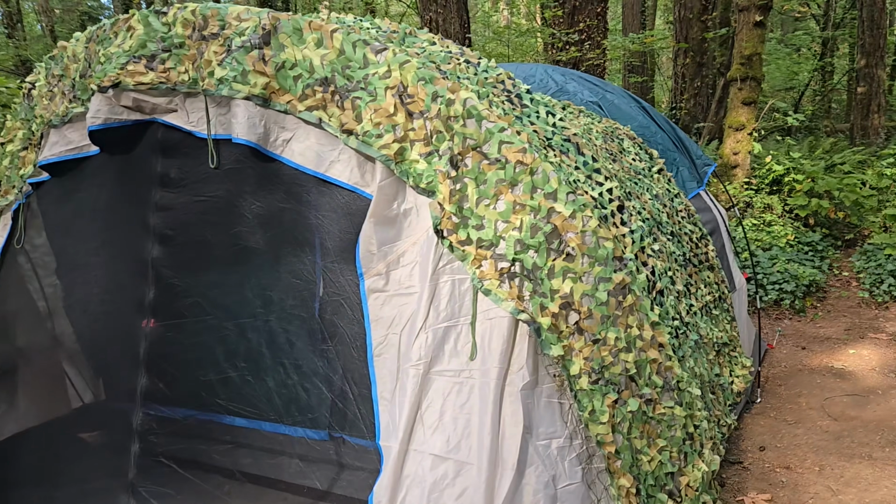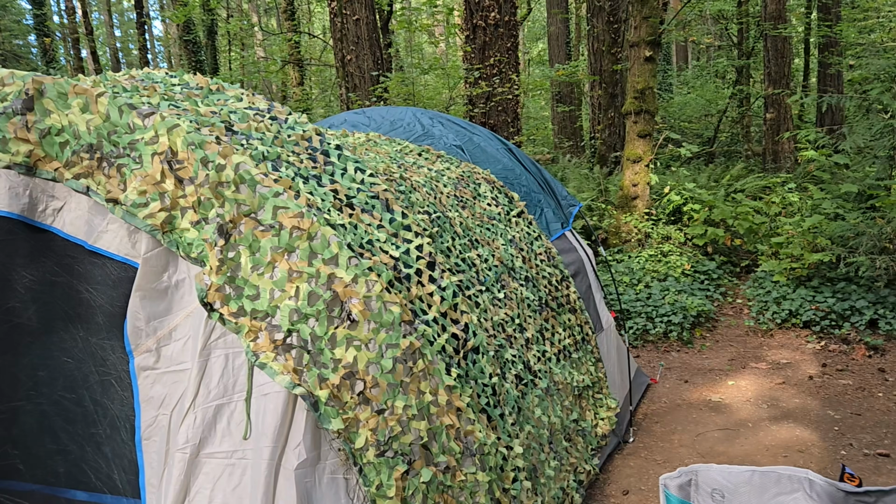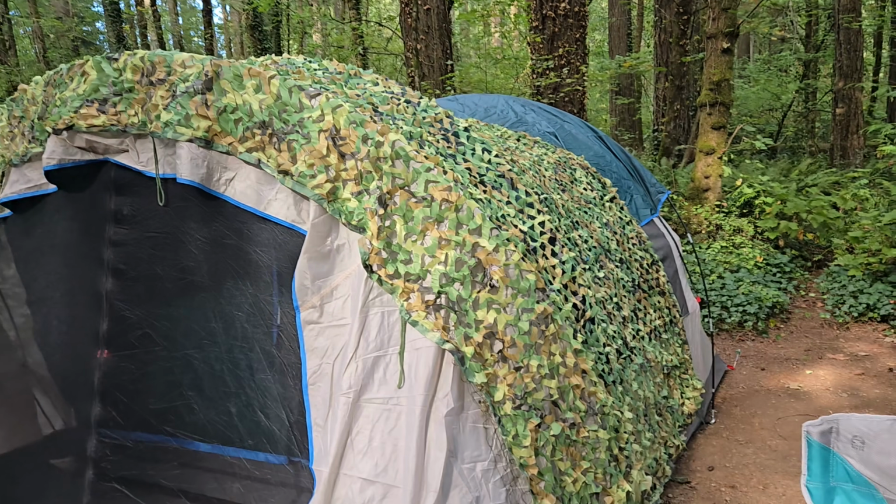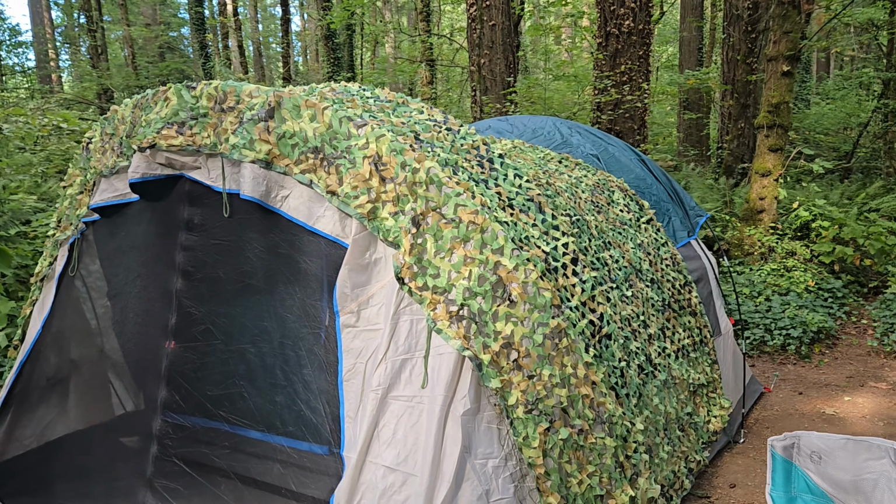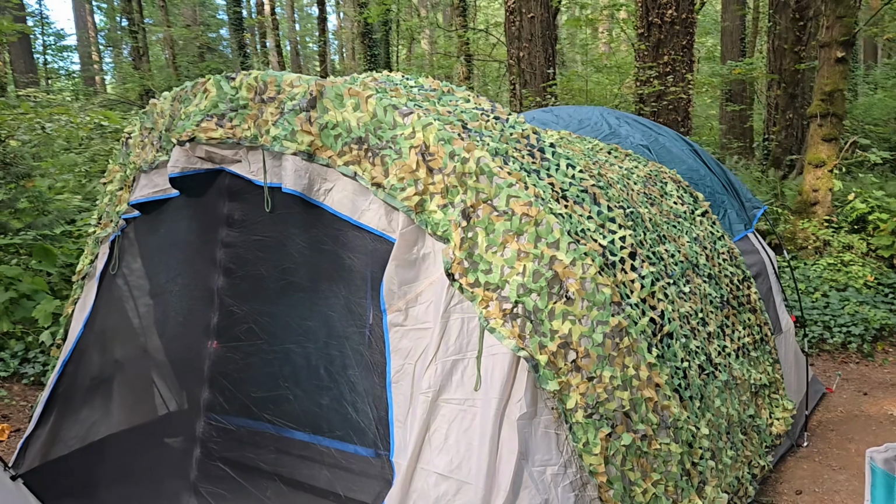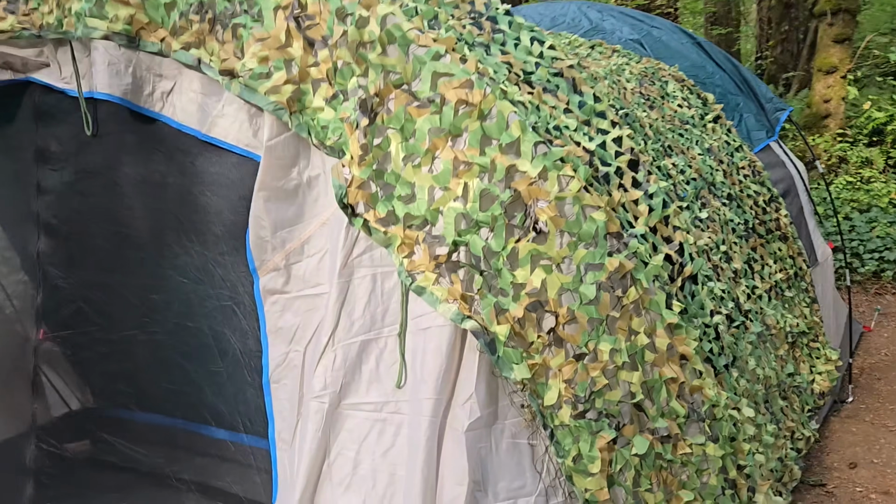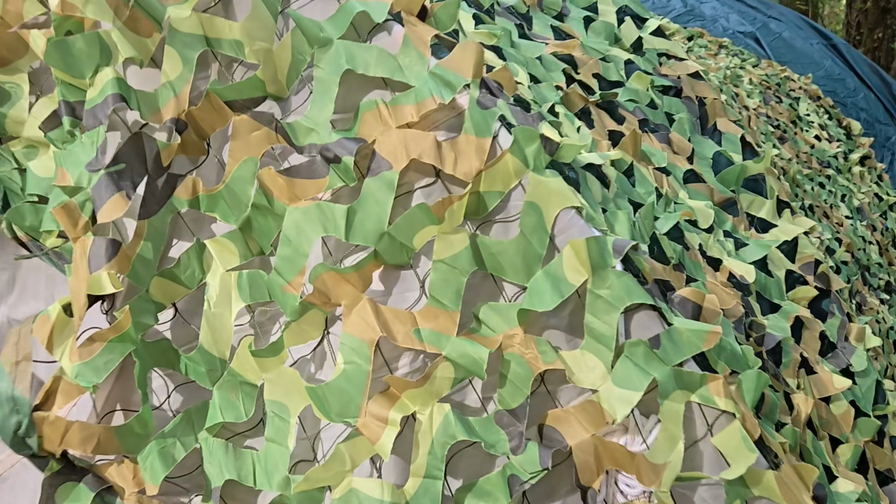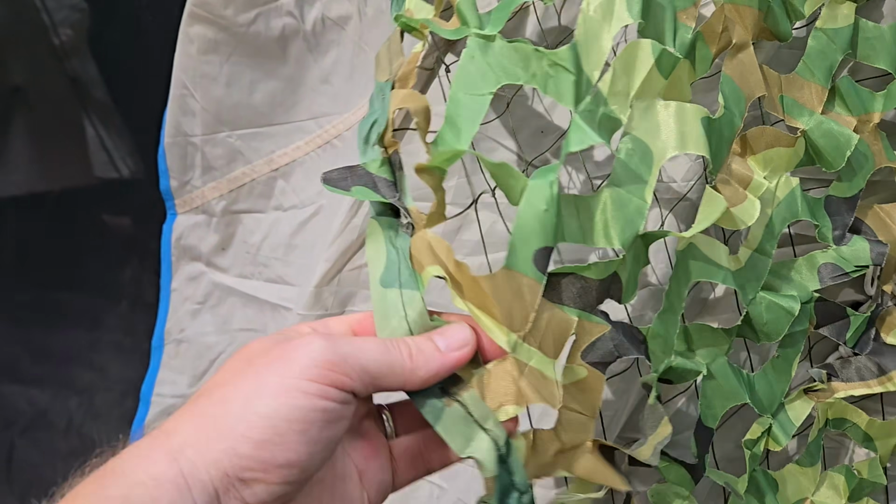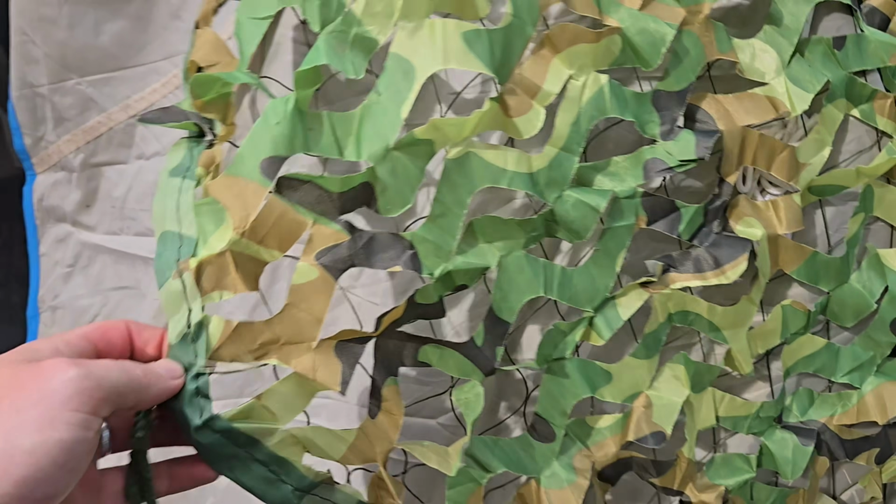This is a really large tent. My wife and I will be sharing this one, and I unfortunately create a lot of body heat, so we'll see how much this tent glows. I did throw the camouflage on top of it, and for anybody who's wondering about the camouflage, this is a cheap Chinese knockoff of what you might see in the military. This is not the real thing.